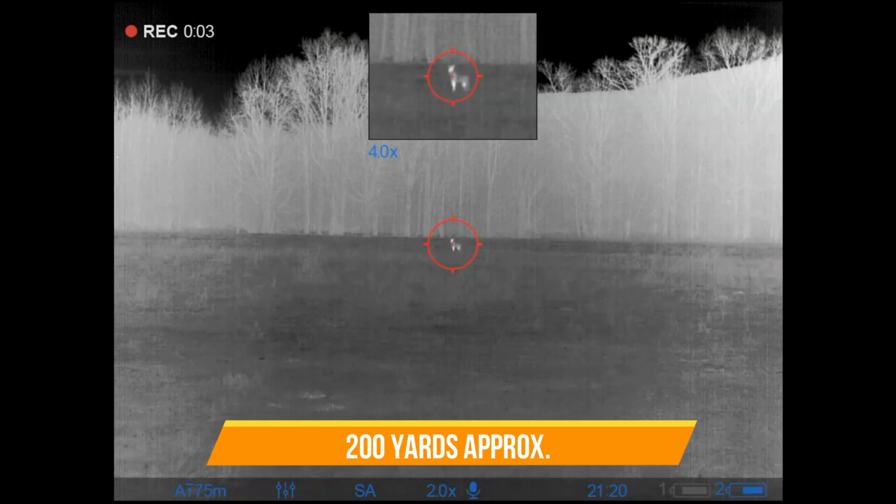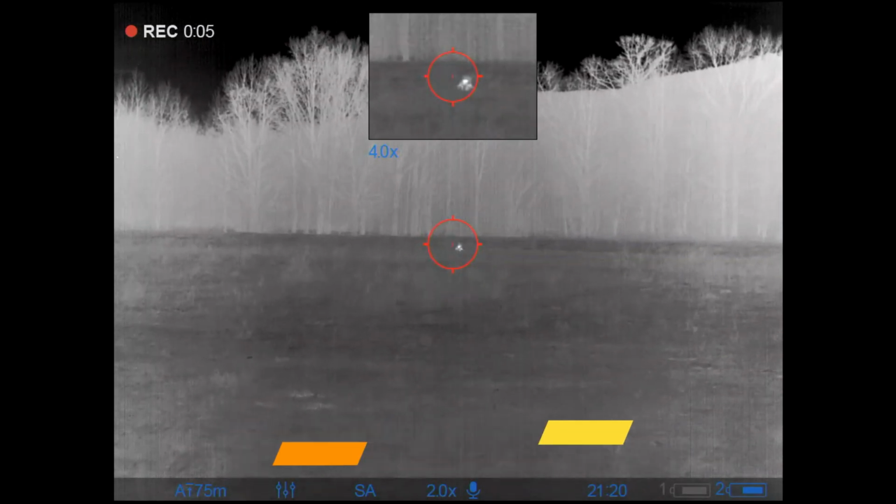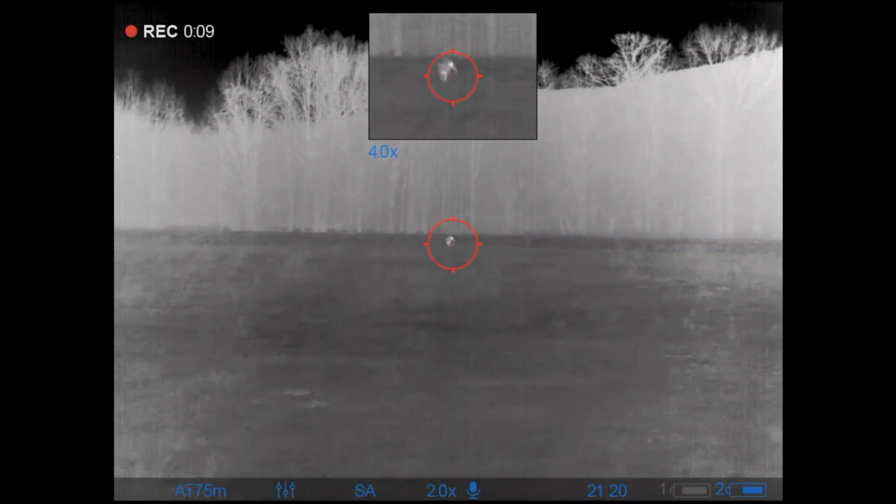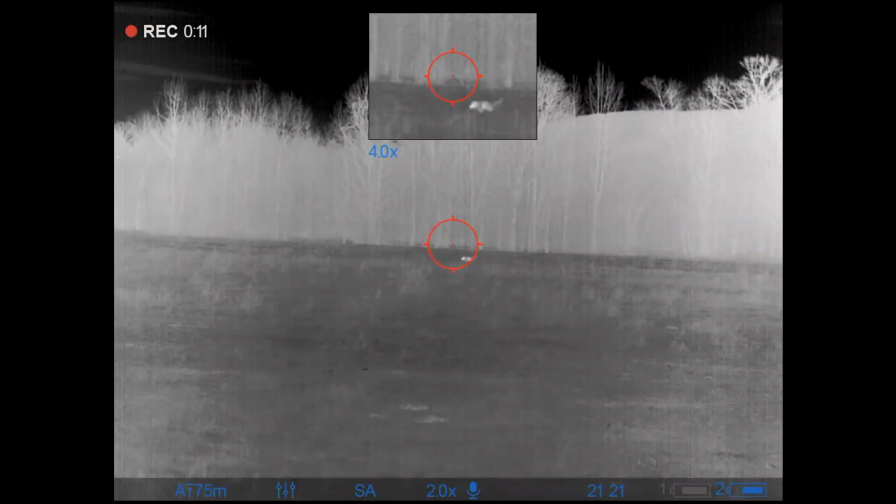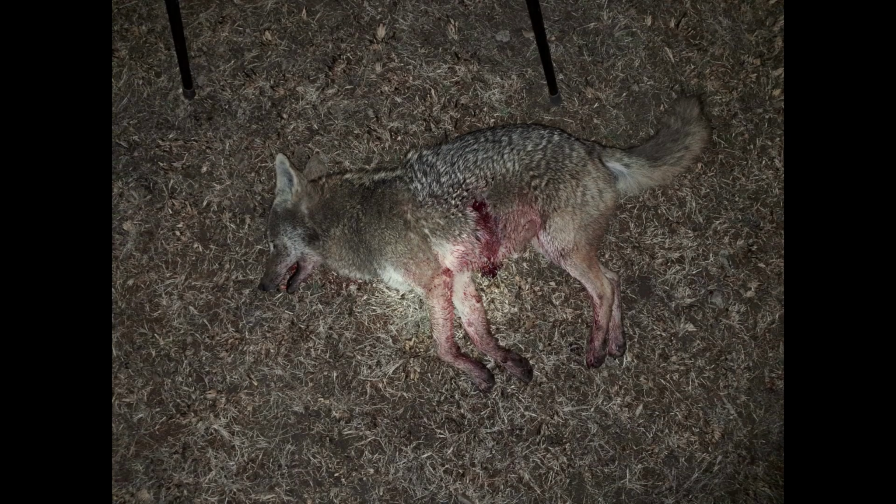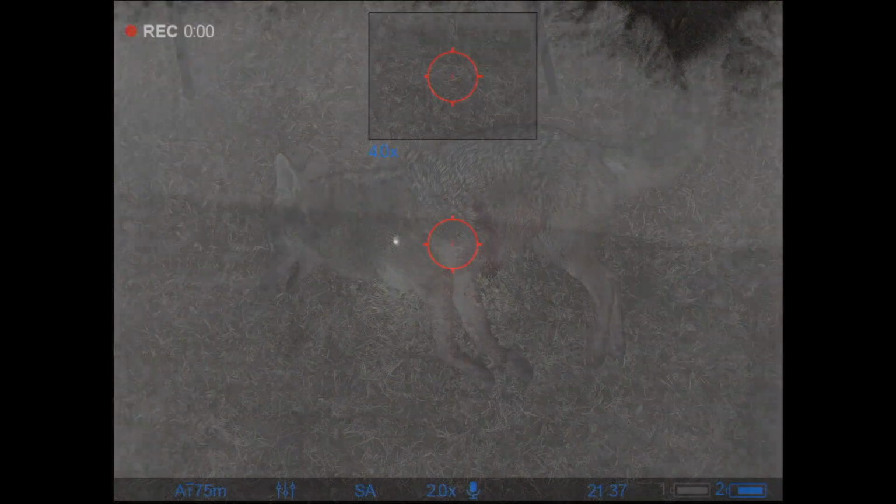This is my long shot. I usually don't take shots this long, but I figured I'd give it a try, and I think that I hurt the coyote and it was going to run off, so in disgust, I shut the video off here. He went about three more steps and fell over dead. You can see the shot was a little far back. I didn't account for wind, but it still was effective.